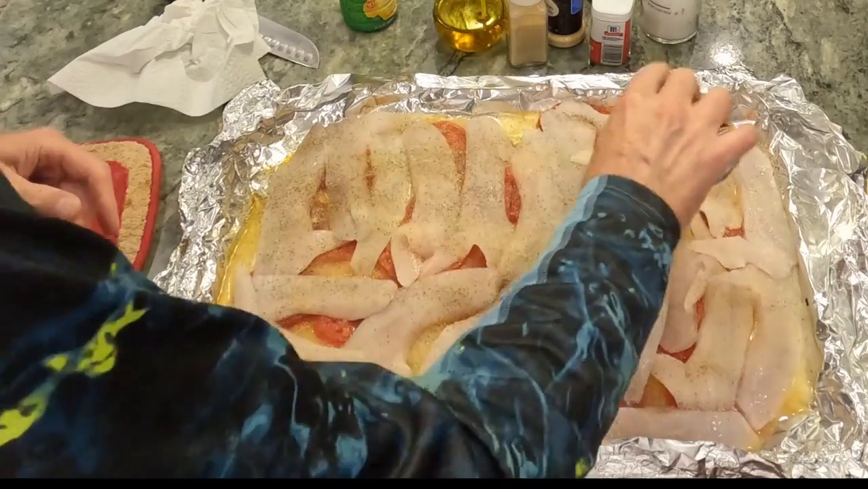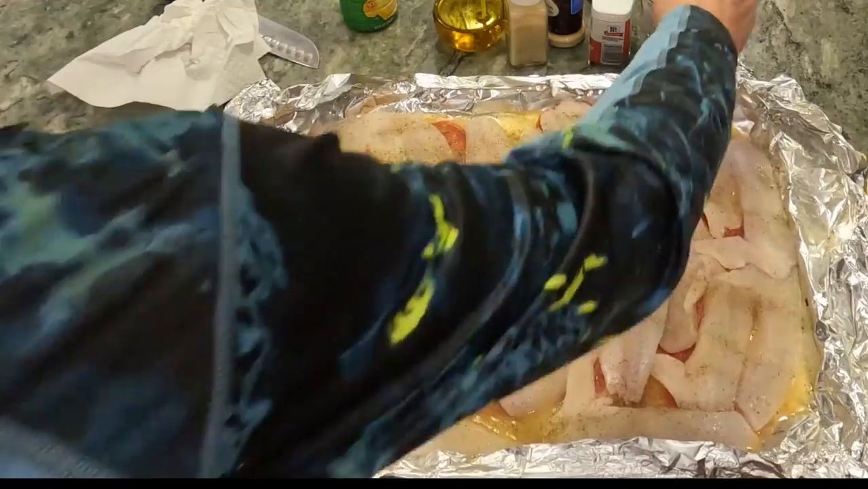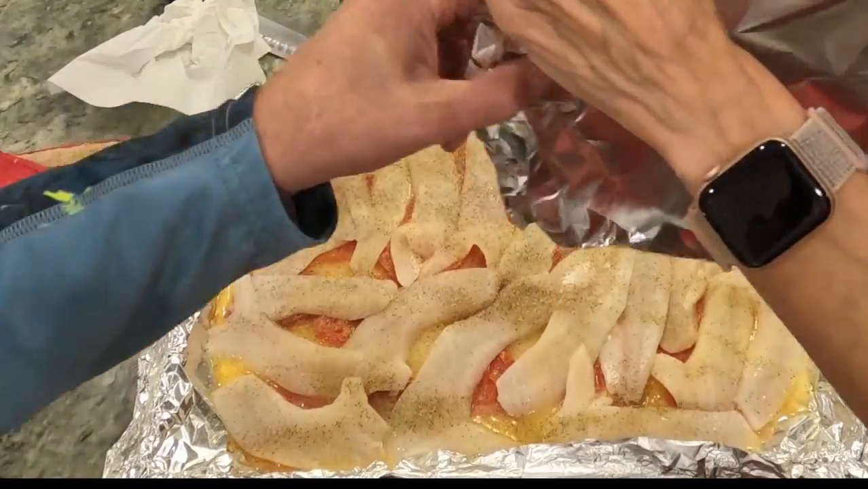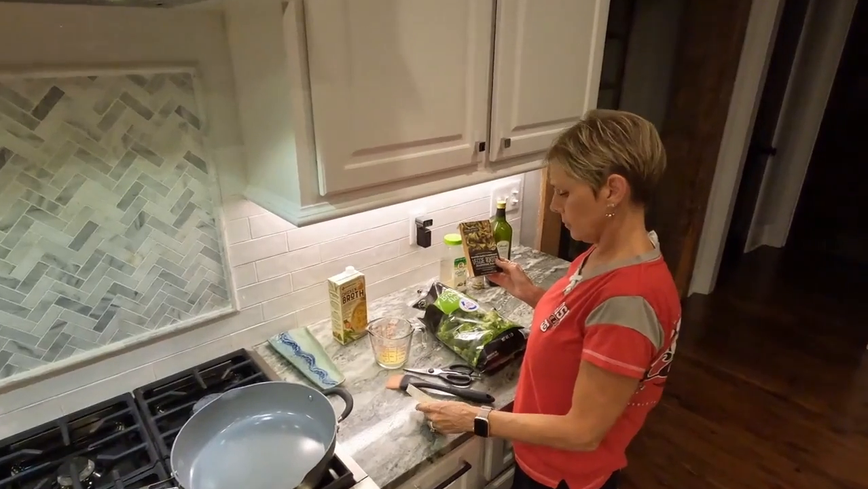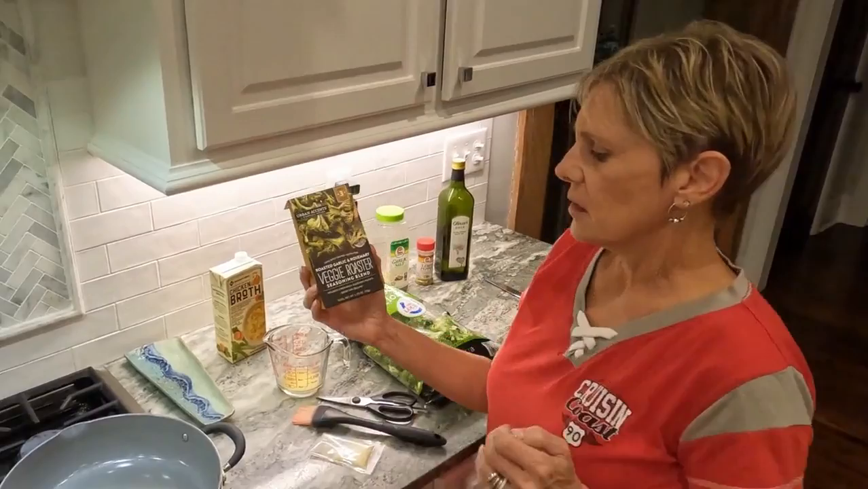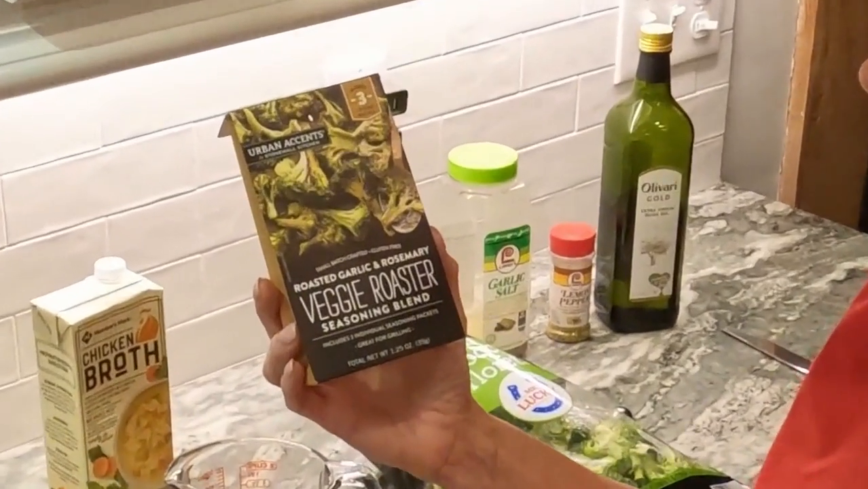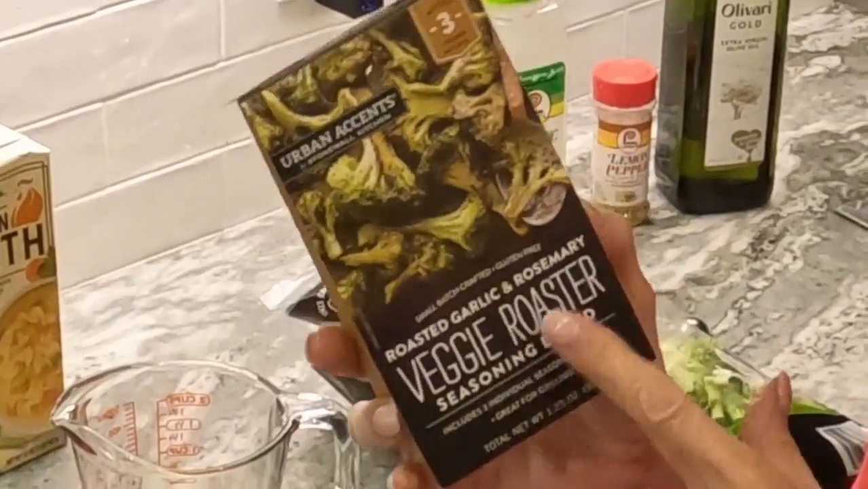Cover the fish with aluminum foil and bake at 400 degrees for approximately 30 to 40 minutes. Okay, now we're making the broccoli. What are we going to make it with? All right, we're going to use this Urban Accent roasted garlic and rosemary veggie roaster seasoning blend. This is my favorite for broccoli.